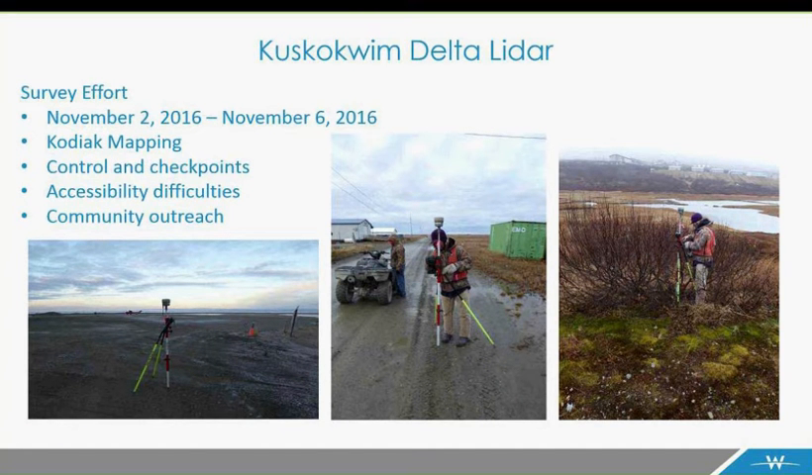Additionally, we worked with Kodiak Mapping to do the survey effort. There are a couple of different things that you survey for when you do a LiDAR project. You have your control data, which is survey data that is used to process the data and make adjustments to the data, and it's used as part of the processing itself. And then they also collected the checkpoints, which are collected in the same way but not used in the processing of the data. The checkpoints are used for independent analysis of the data to make sure that you're meeting your accuracy specifications for the project.